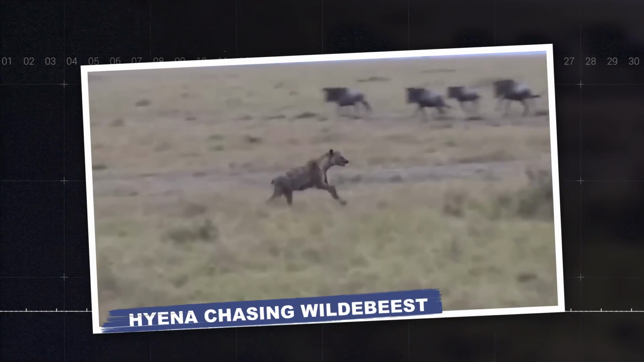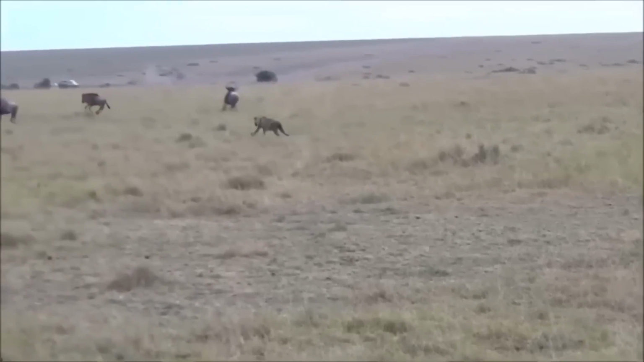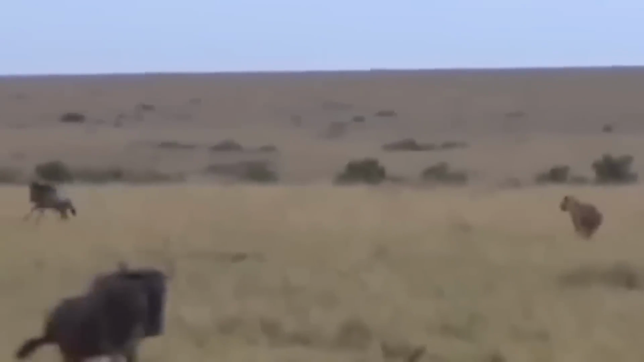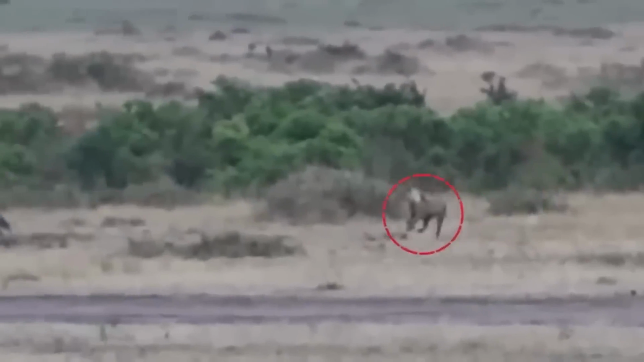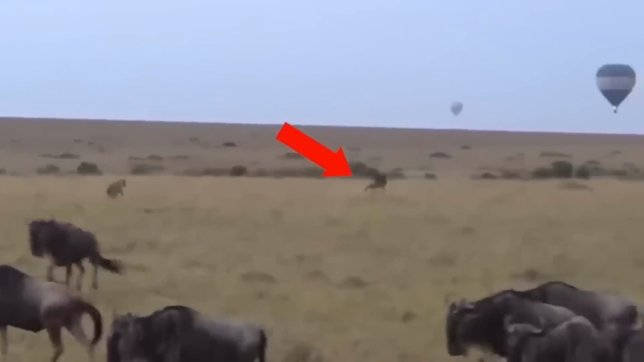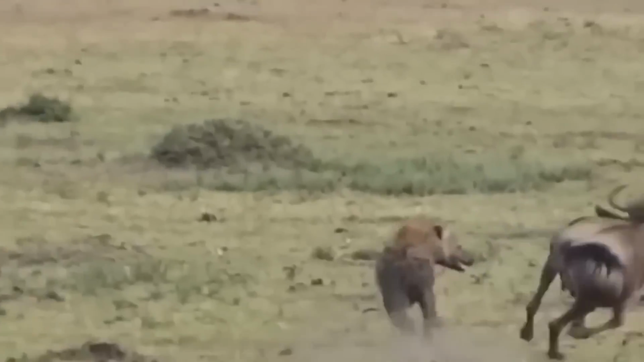Hyena chasing wildebeest. In the vast savanna, a pack of hyenas pursued a herd of wildebeests. One wildebeest, separated from the rest, found itself in a tense chase. The hyenas relentlessly pursued, with the wildebeest giving its all to outrun the hungry predators. In a display of agility and determination, the wildebeest evaded its pursuers for an impressive length of time, but ultimately, exhaustion took its toll and the hyenas secured their meal.